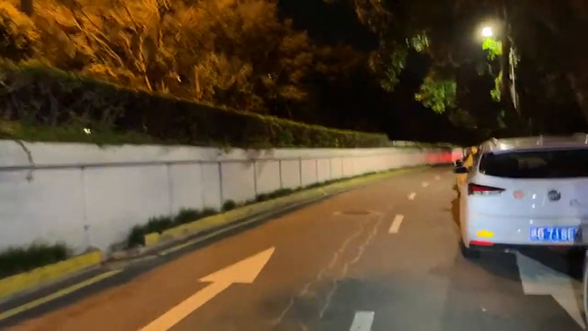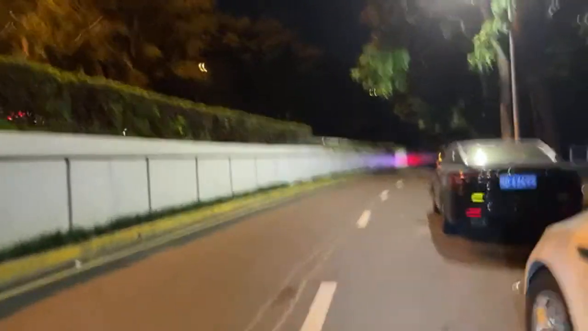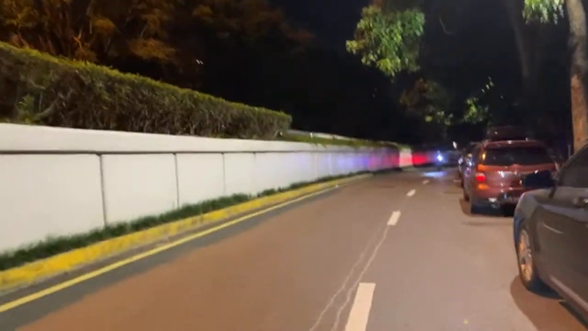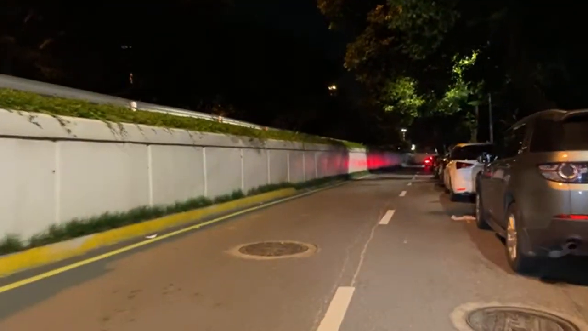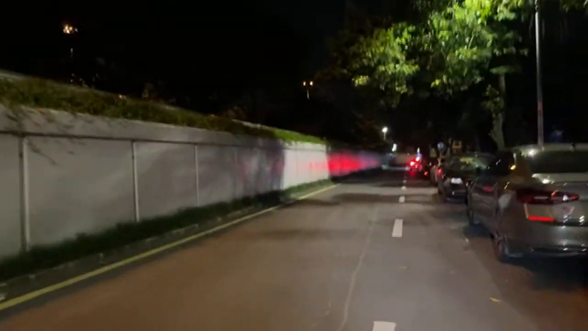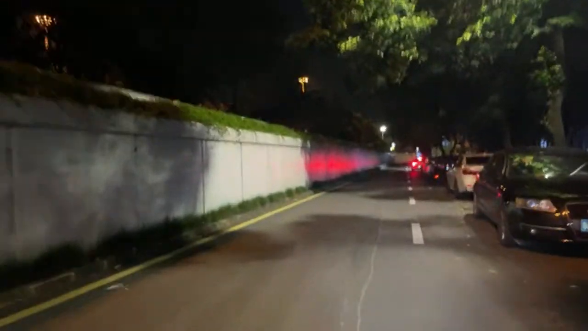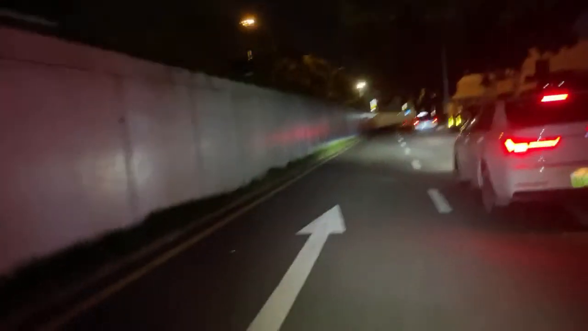I don't know. But we soldier on. Over here we're going to go through another underpass before we finally reach the park. And of course the gimbal wants to die out again.